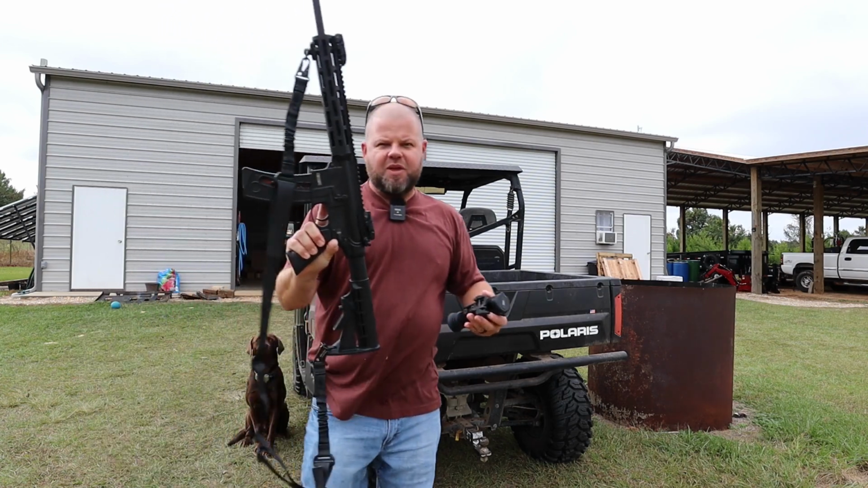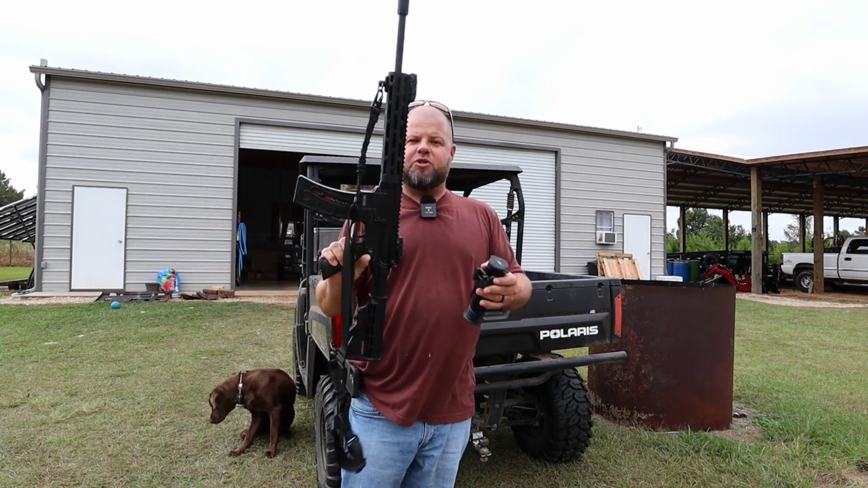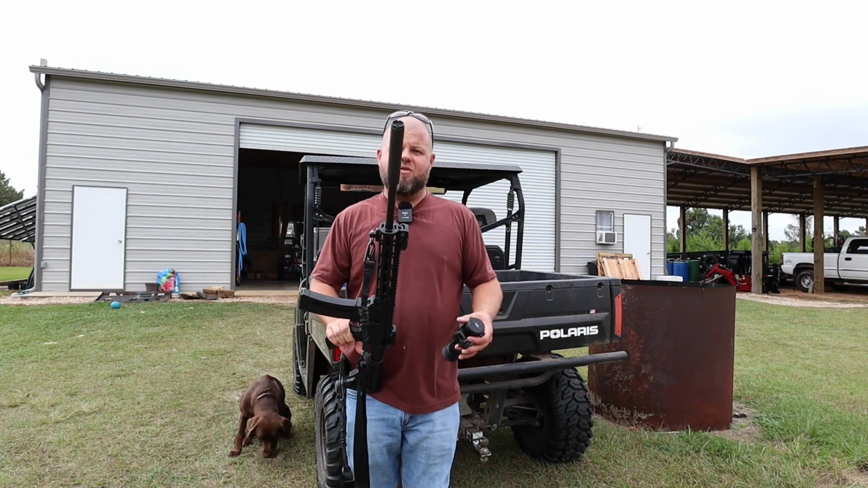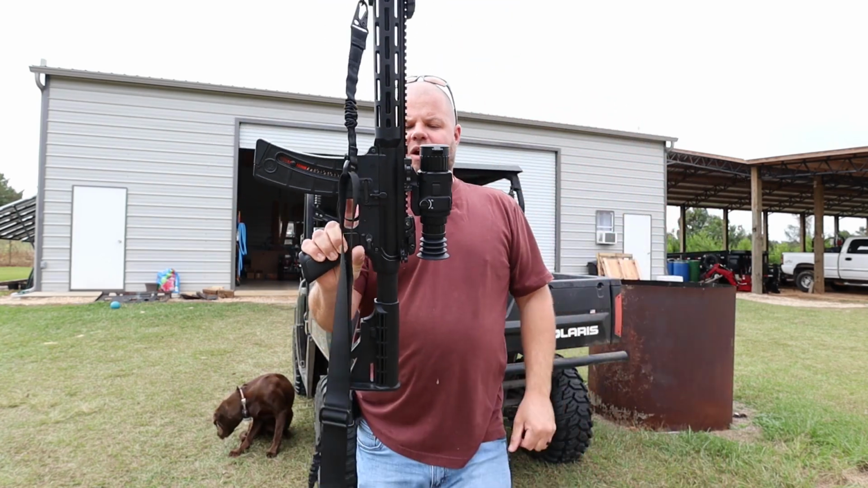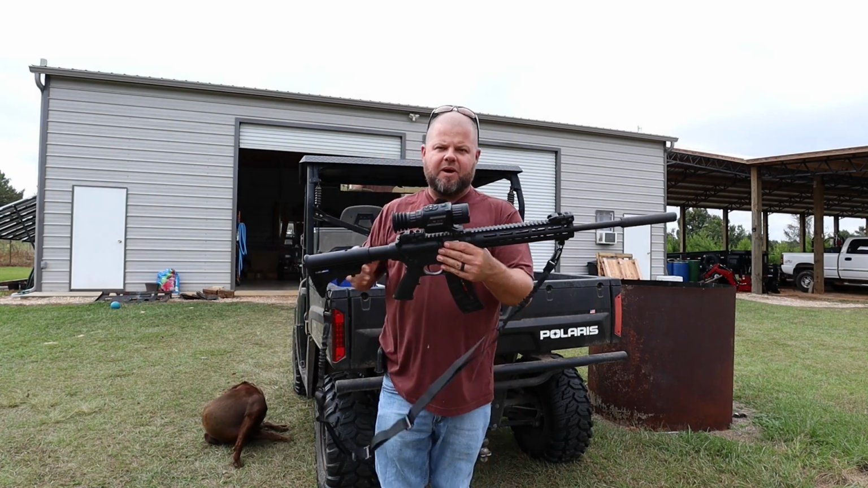So I just got me a Smith & Wesson M&P 22 for all the extra rounds and the backup shots I'd like. You can see I'm running this suppressed with a 100-pound arms stainless steel suppressor that I've had forever. Love it. And this just clamps right on the rail, nice and snug, and I can take that off at any time. Plus, with that quick release, if I ever needed to go to my flip-up iron sights, I can do that easily.